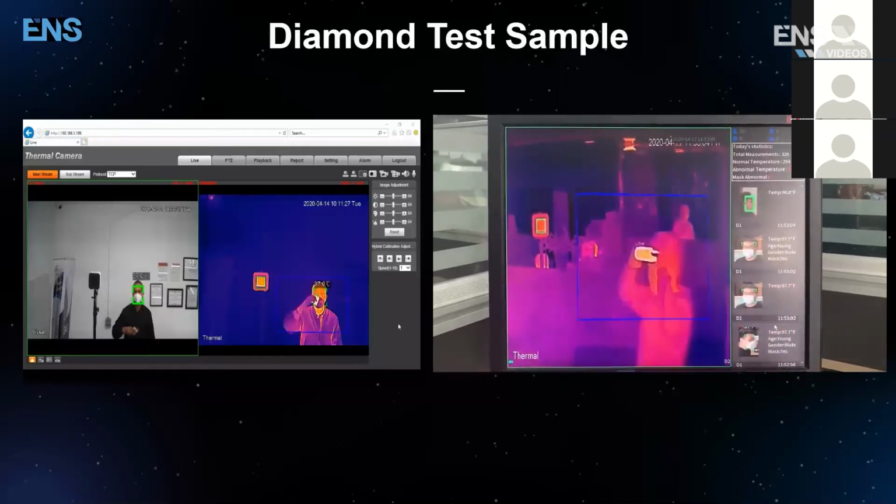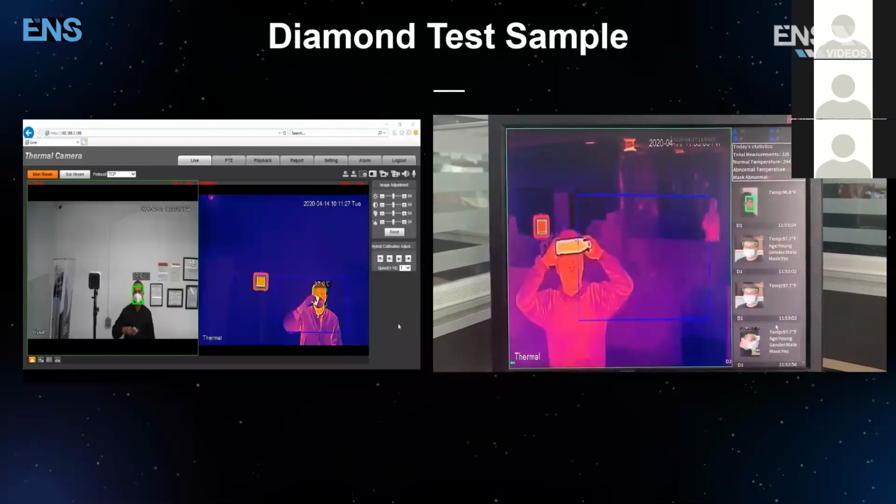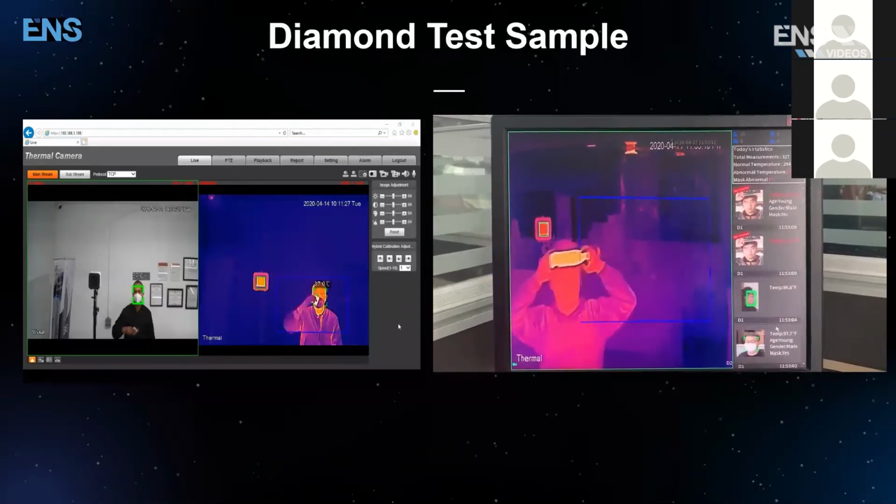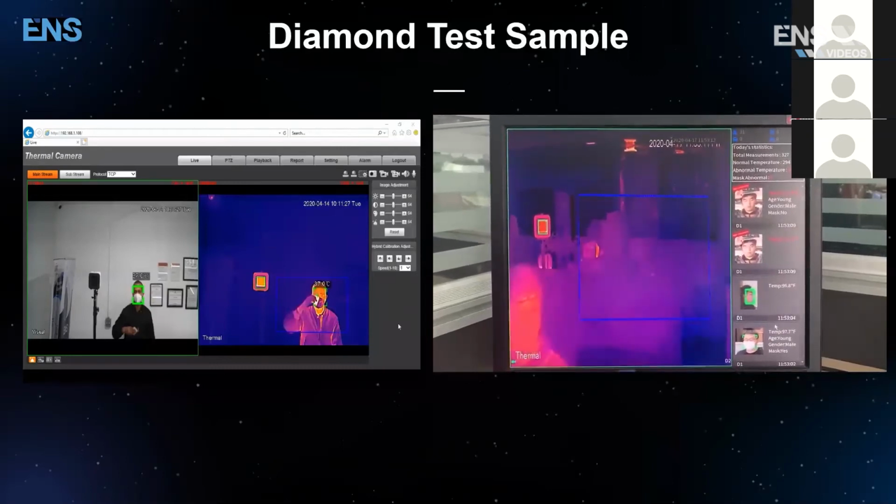So as you can tell, a quick detection, and this one is an elevated temperature detection where now we see that she's flagged. And again, once you tag the particular entity, in the previous video for the NVR configuration, we were able to pull it up based on different criteria, okay? In this instance, it will be a high temperature search. In the next slide here,